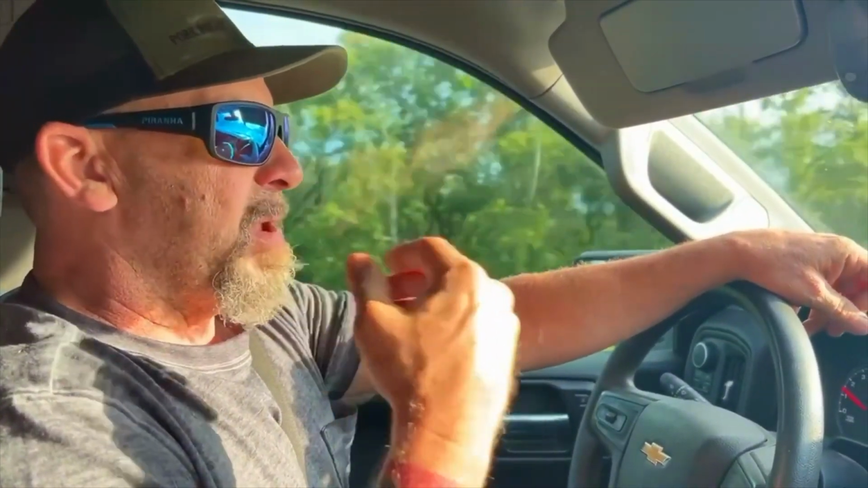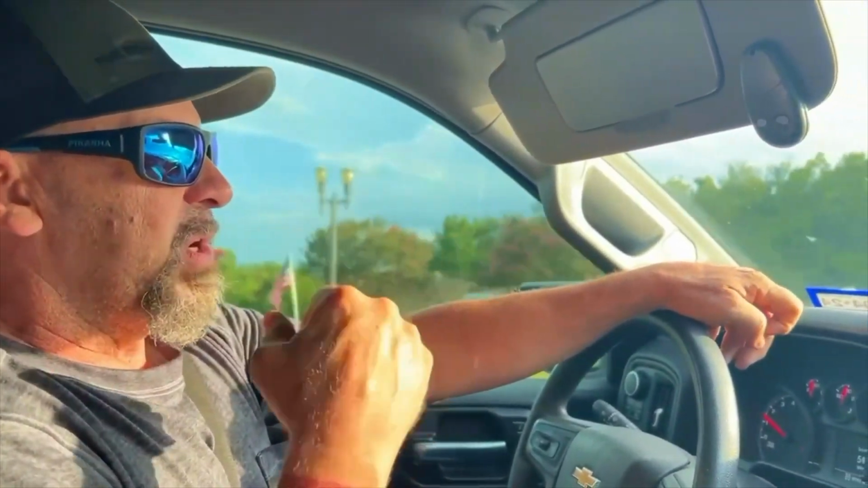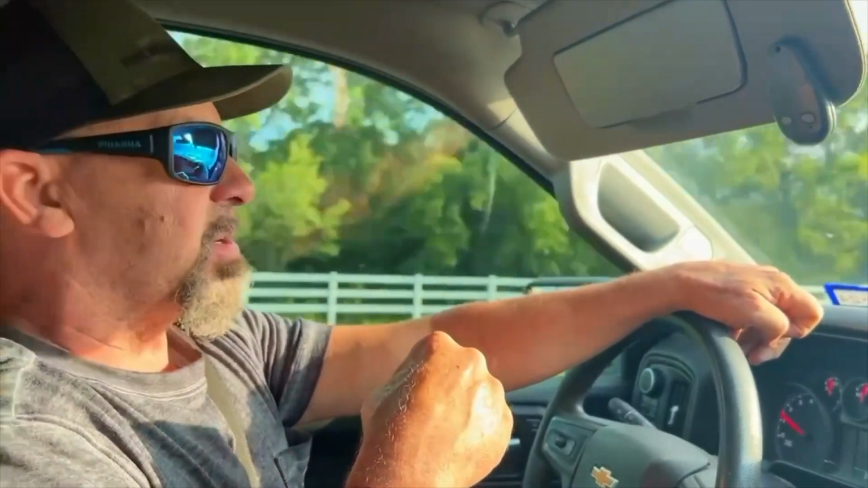But we've just got to the point where we make our living with these stealth cams. Or not stealth cams, but with our cell cams. And having 23 of these cameras spread out over these properties, it's one of those things that we need to know minute by minute. Our cameras are set on 5-minute intervals for taking photos, but we need to know when there's hogs on these cameras. I mean, hog gets on the camera, we need to know right now.